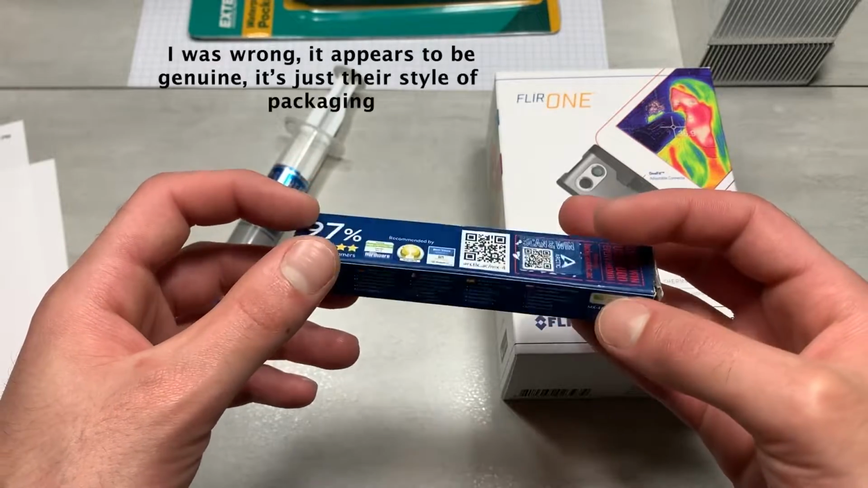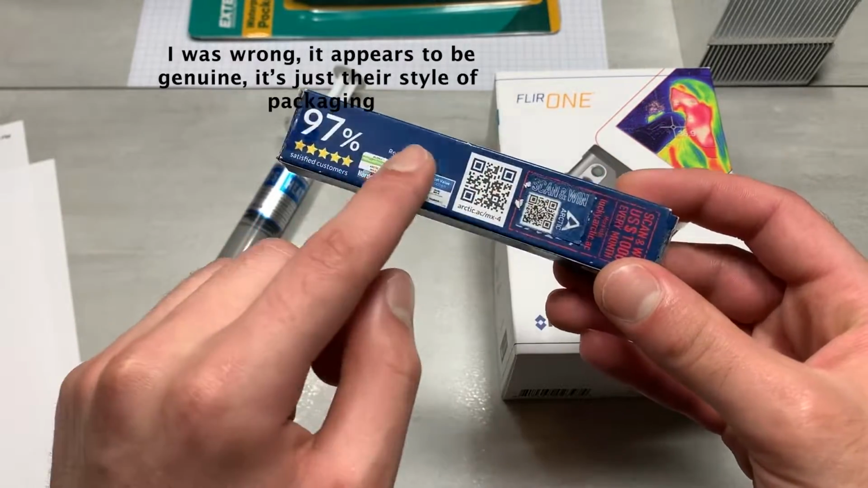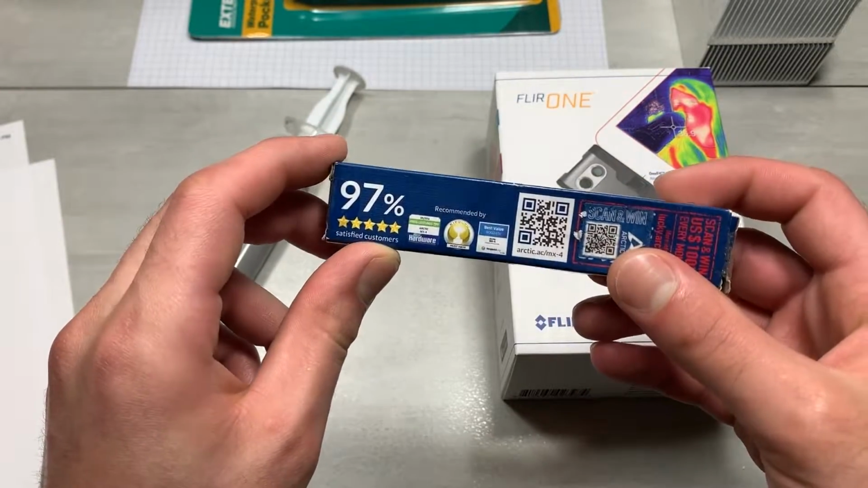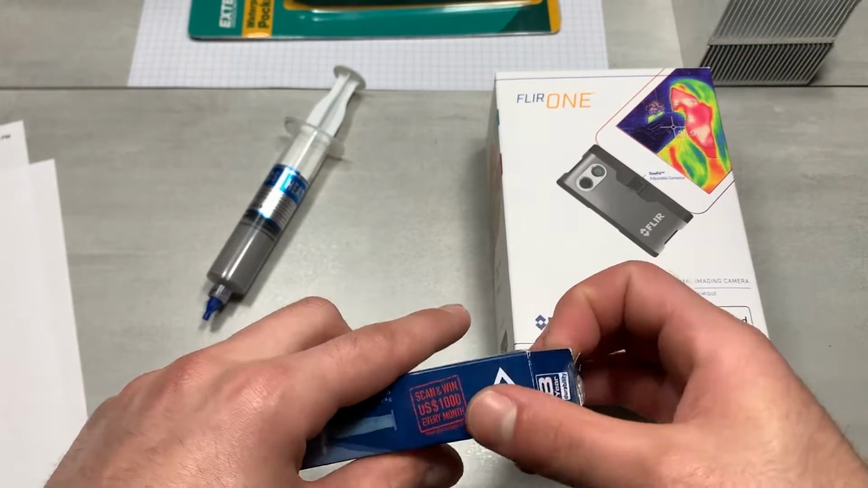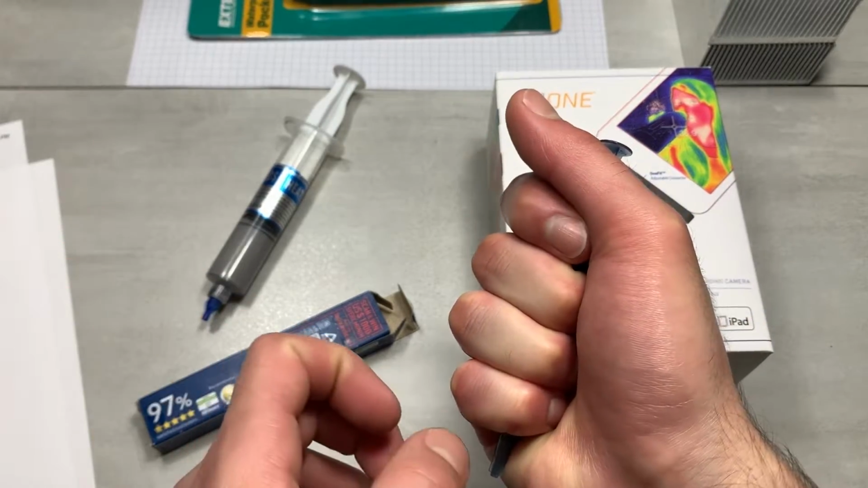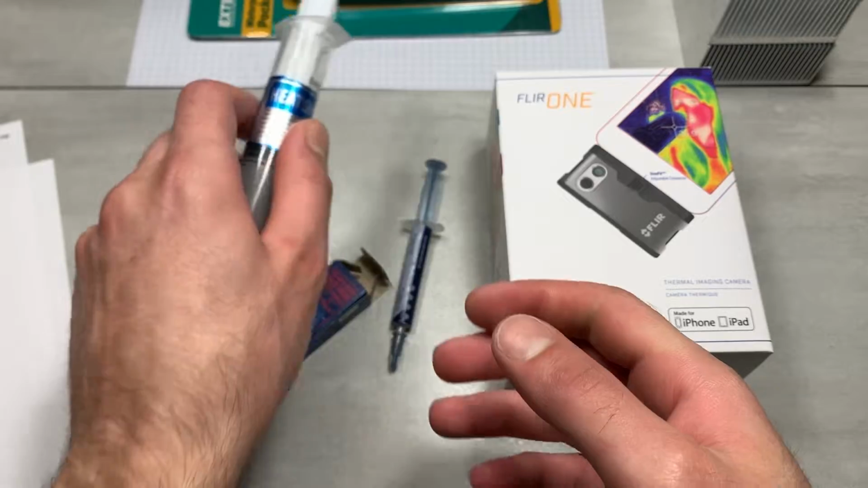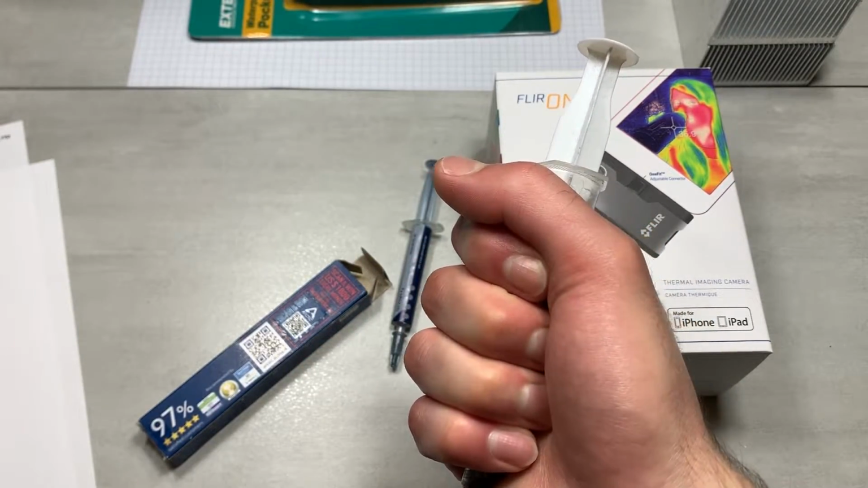Now, I'm not sure if this is a counterfeit or a real one. The stuff back here kind of gives me the sense that this might be a counterfeit, but whatever it is, it definitely has a higher thermal conductivity because just by holding it, I can definitely tell the difference versus this one. Yeah, there's a pretty big difference.